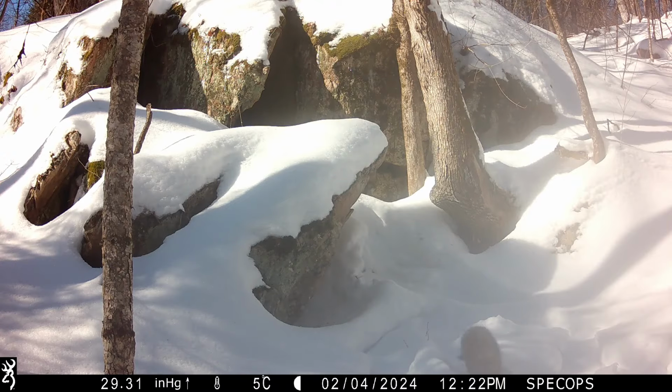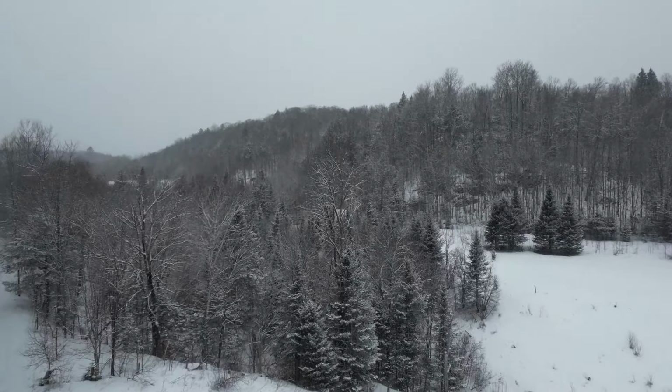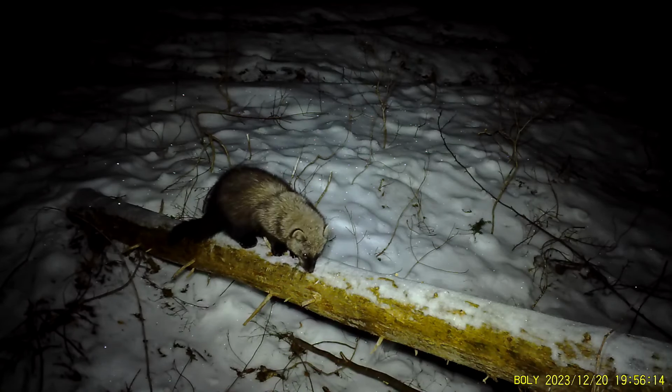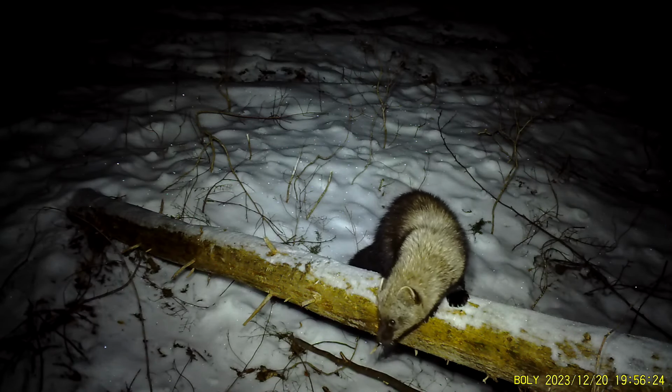If fishers are said to control porcupine populations, then why do we have so many on my cameras? I think more often than not, the fishers are making the intelligent choice to hunt prey that is less risky to kill. I've also read reports that where fishers are known to coexist with porcupines, both populations are usually found to be very healthy.